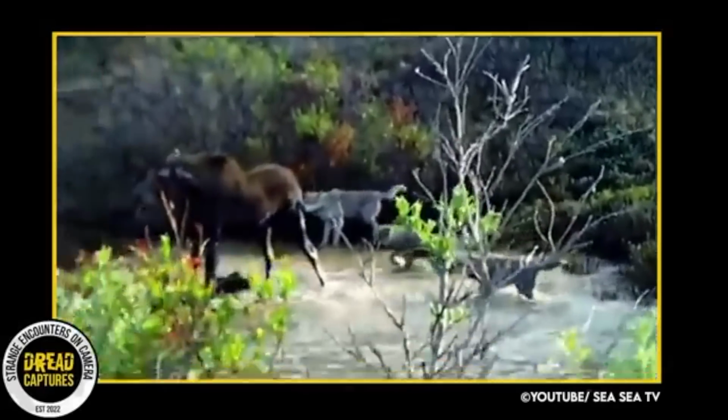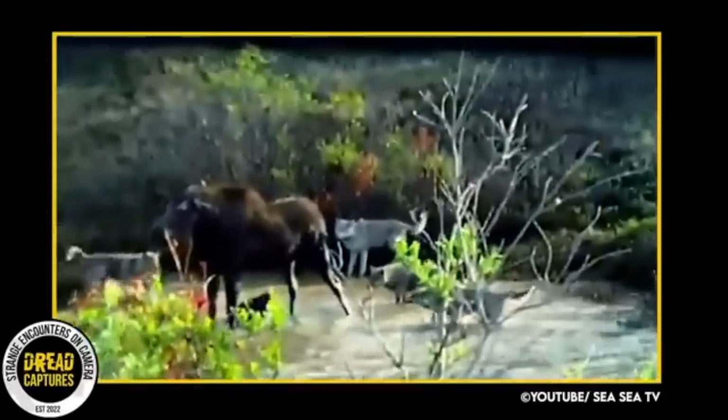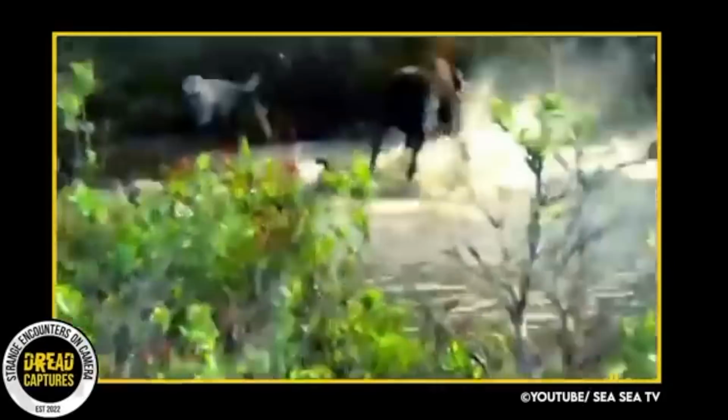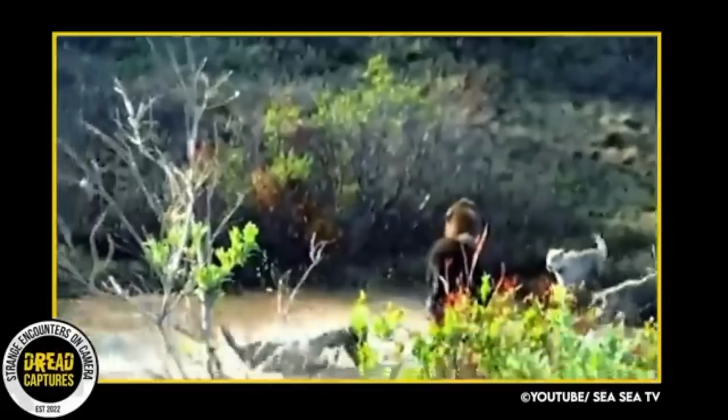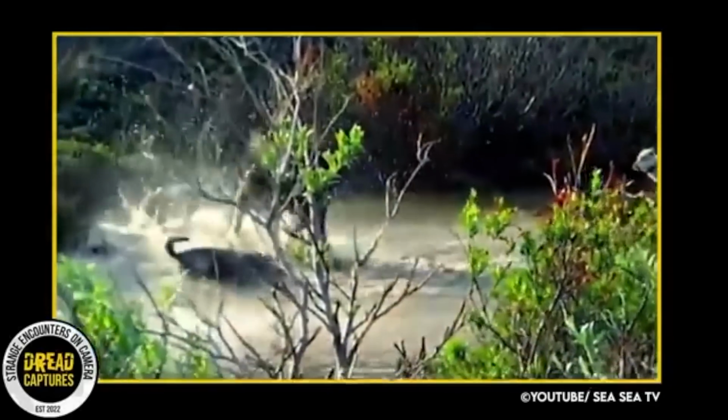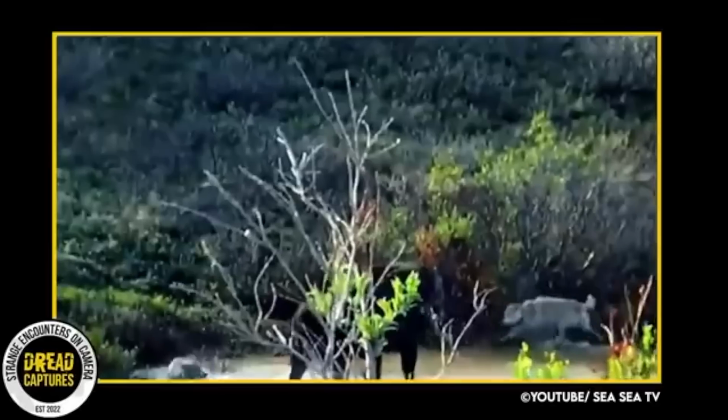Her calf cannot keep up with her footsteps, and the wolf pack sees an opportunity to attack. And wave after wave of wolves keep coming. The female elk has no time to rest. Facing such organized and disciplined, strong, wild wolves, it is almost impossible to escape.